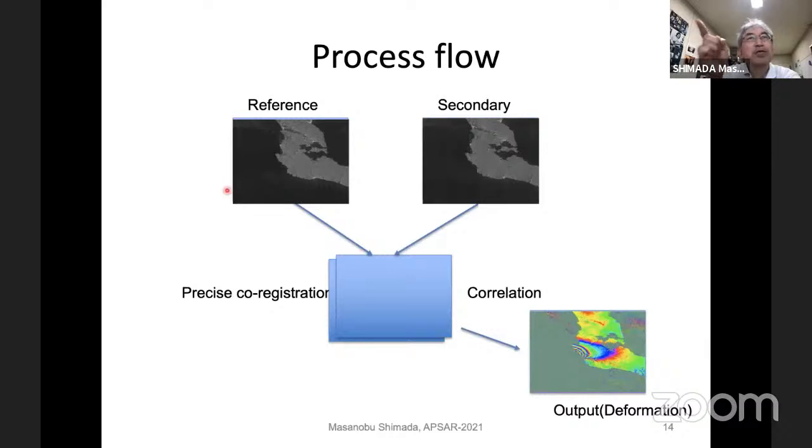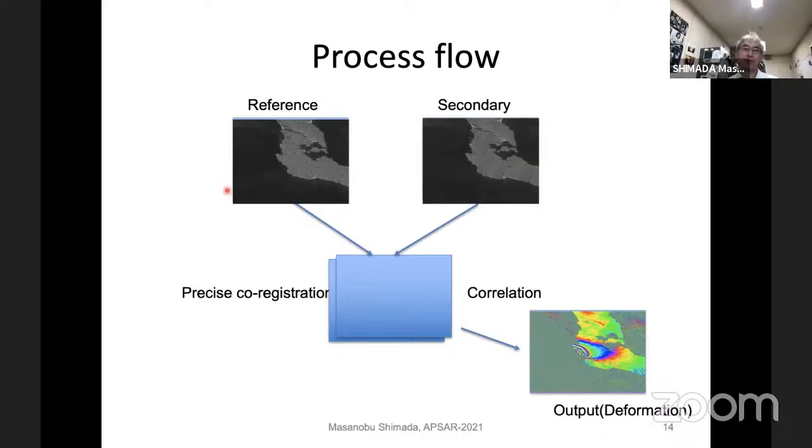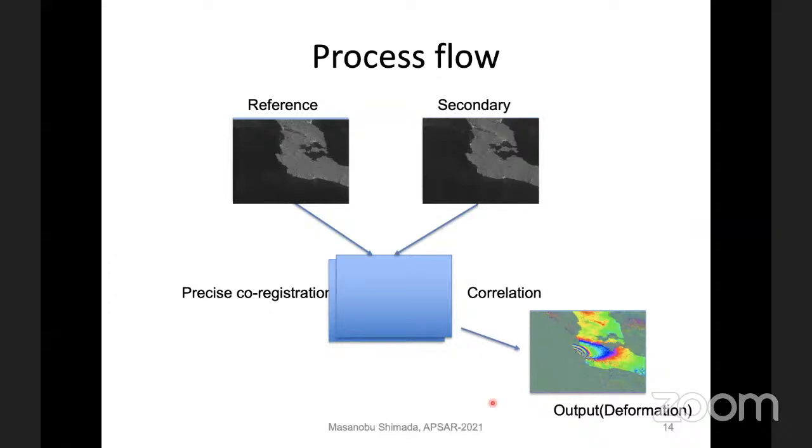The satellite moves in almost the same orbit, but a perfectly identical orbit is very difficult, almost impossible. And precise correlation of the two images is necessary. Then after that, the output is given. So, preparation of the first image, second image, correlation, and detection. This is a simple procedure for detection of the deformation.